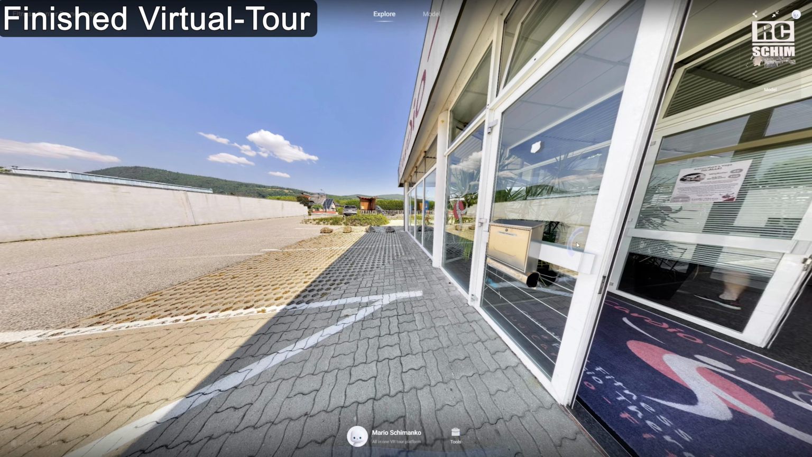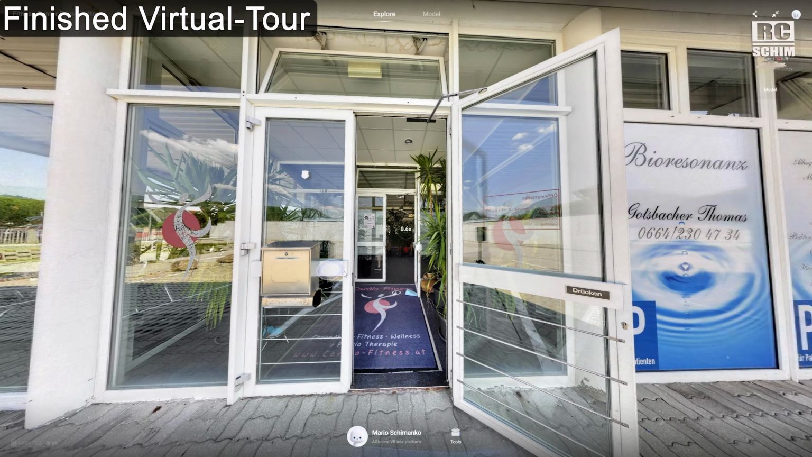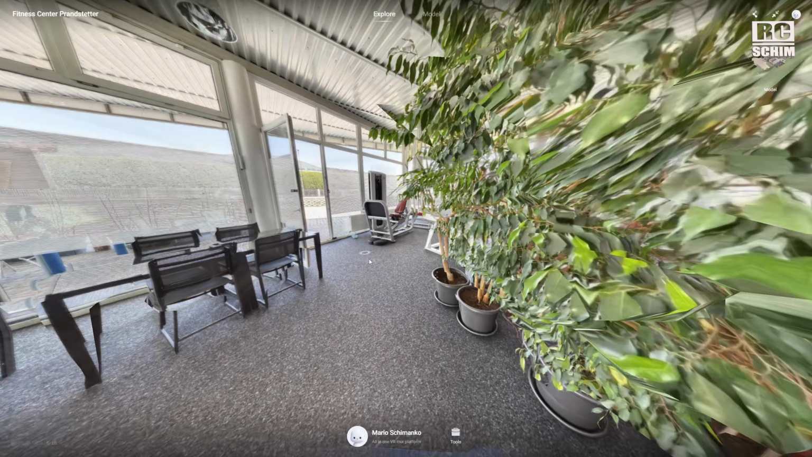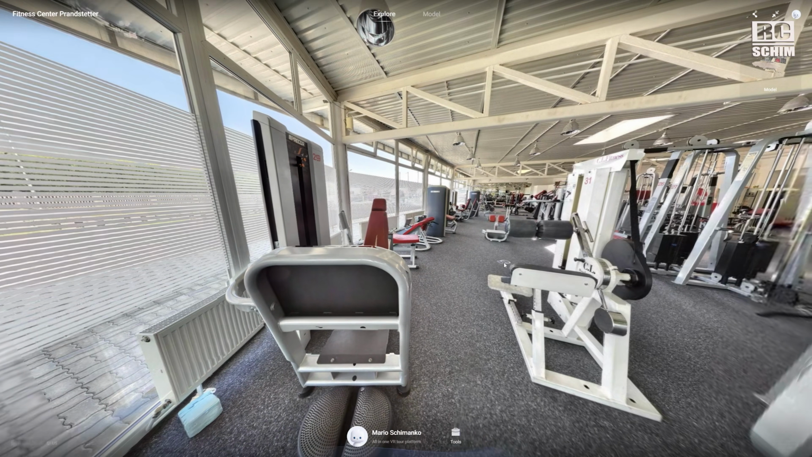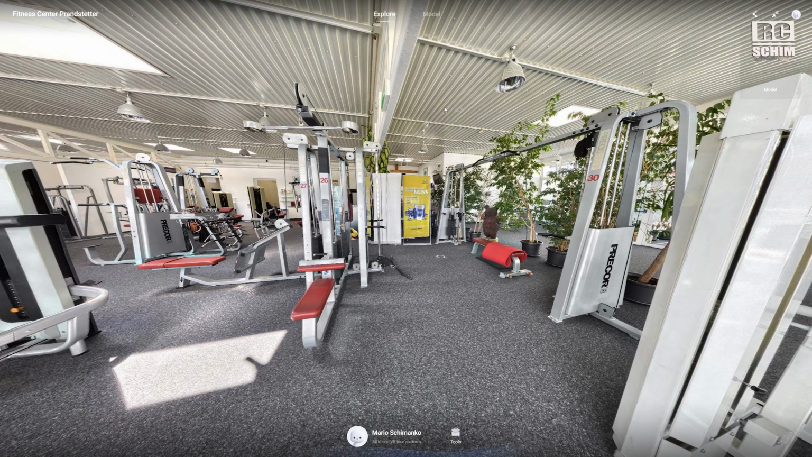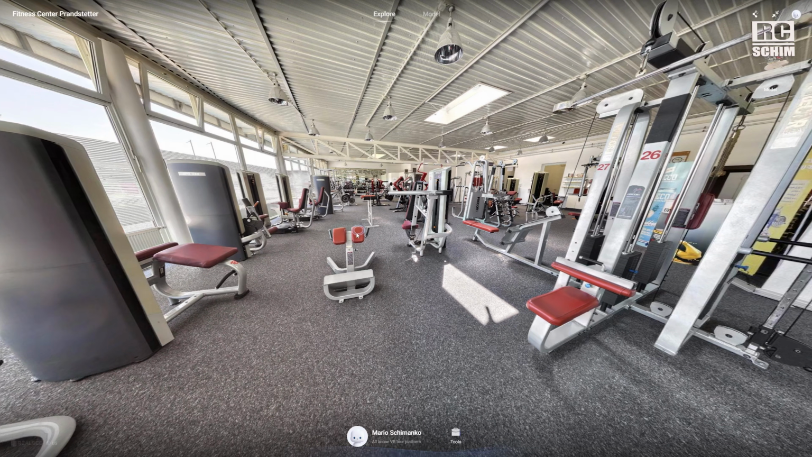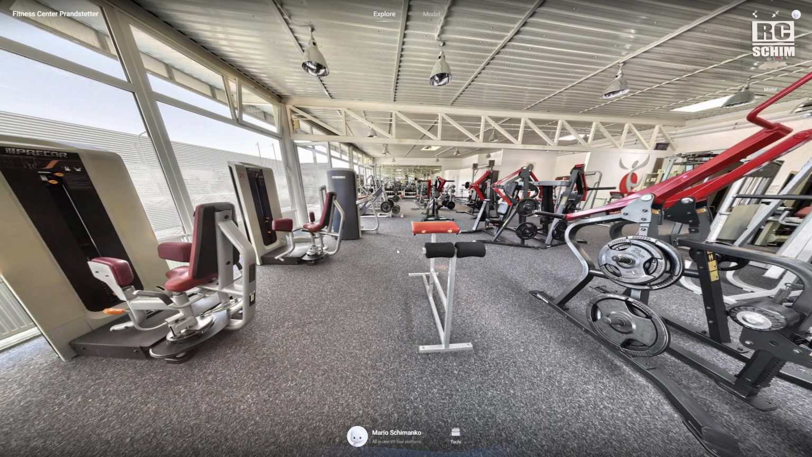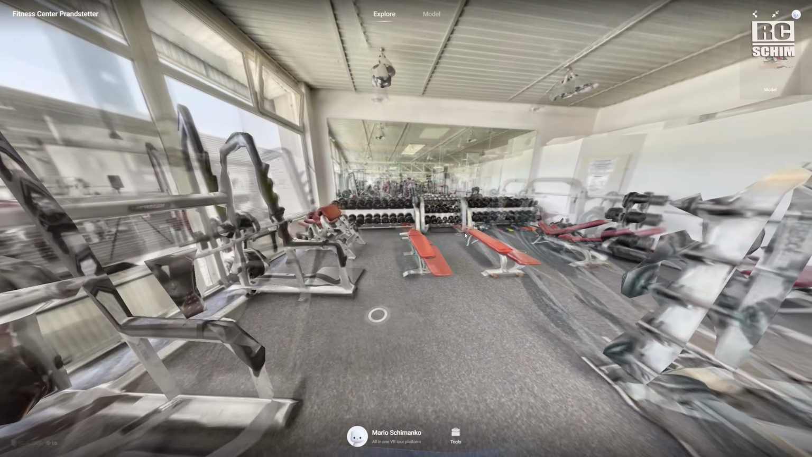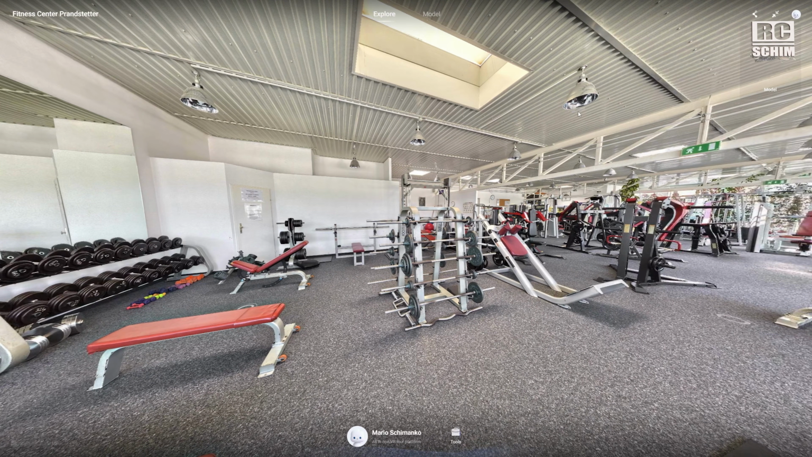Okay, you've seen me capturing this fitness center. Now let's view the finished virtual tour. I will not visit all the points, but what stands out on the Galois is the uniform colors, the light handling. Yeah, it was a beautiful day, so we had good light. But check how natural this light looks here. We didn't have any artificial light.